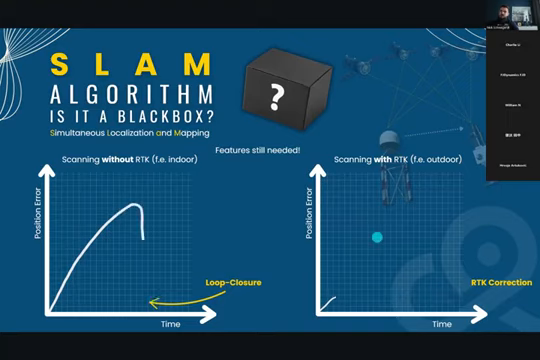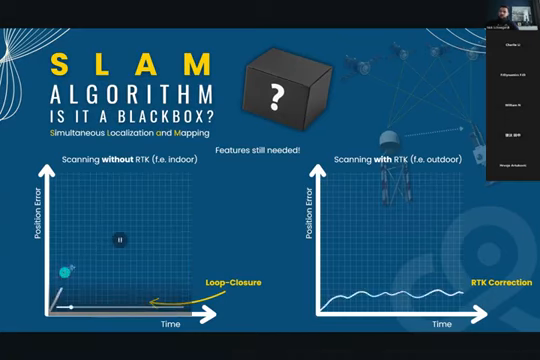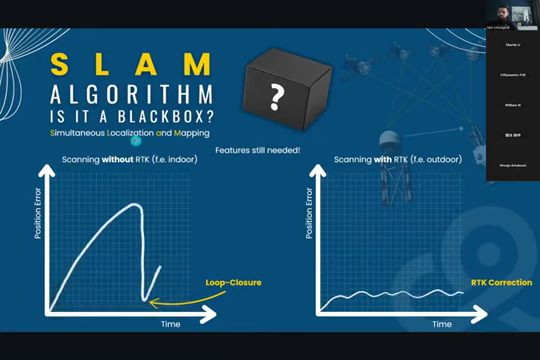As we continue scanning, the error grows. You see it in this graph here. After we come back to a region that we scanned before, we get the so-called loop closure, and the position error will be minimized again, corrected. Then we go scanning again, and the position error will rise again. This is what the graph looks like when we're scanning inside buildings, for example, where we don't have RTK corrections or corrections from other sensors. So it is really crucial to get loop closures.